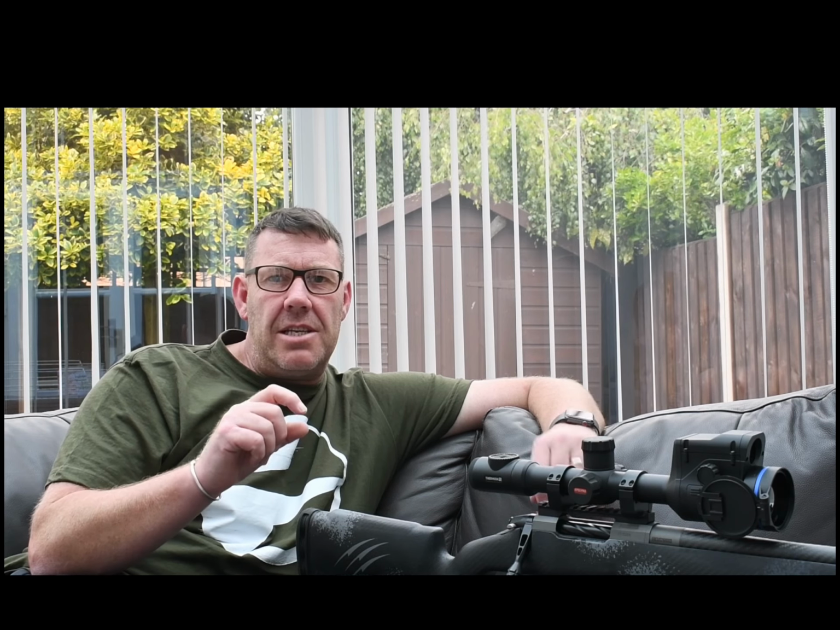But on this model, like I said, the Pro series, they're all sub 25 millikelvin sensors, and that means in your really bad, poor conditions, sort of drizzly, rainy, foggy, snowy, it's going to pick up smaller temperature differences and highlight them to us. And this is what hunters need. Anybody who's serious about their pest control and hunting, we want the best, and this is by far the best there is out there on the market at the moment, with detection and that.